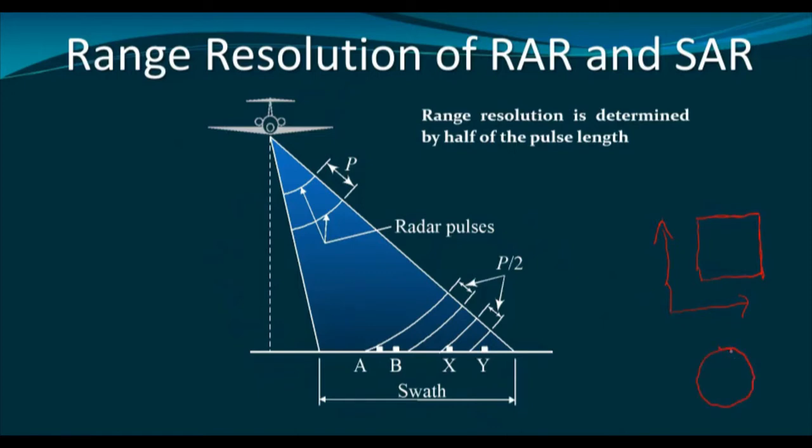So a circle can be best represented by a square, but in our case the spatial resolution is not the same in both of the directions. Therefore we shall have rectangular pixels instead of square pixels, and the size of the pixel in this direction and the size of the pixel in this direction will be different. However, the images are processed to generate the square image, that also comes under the purview of SAR image processing.